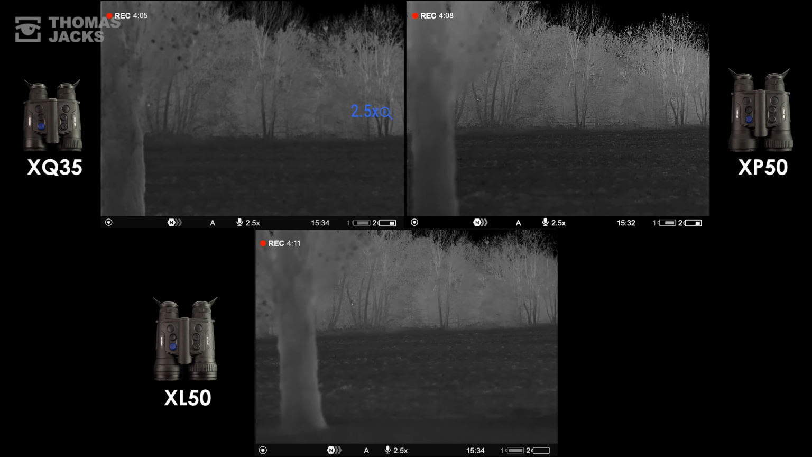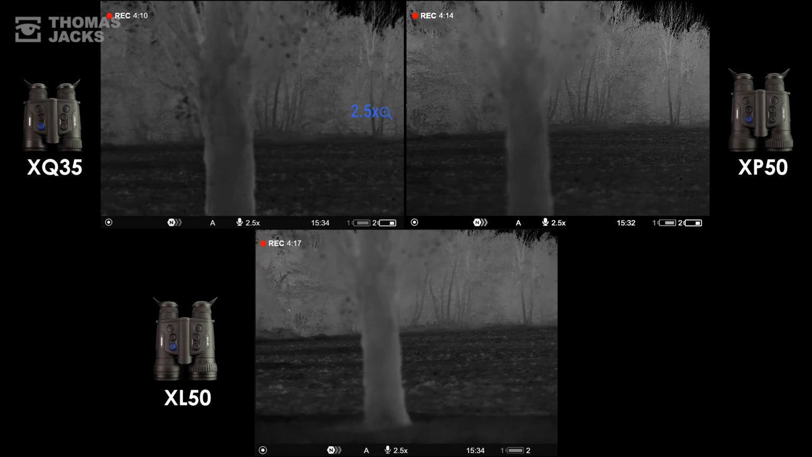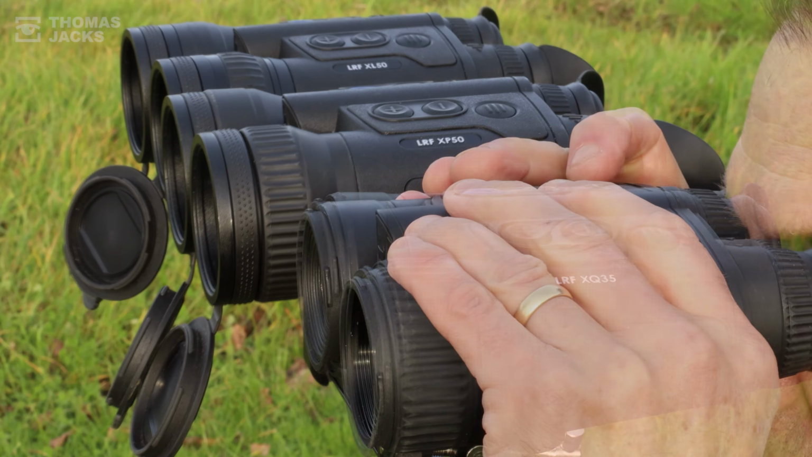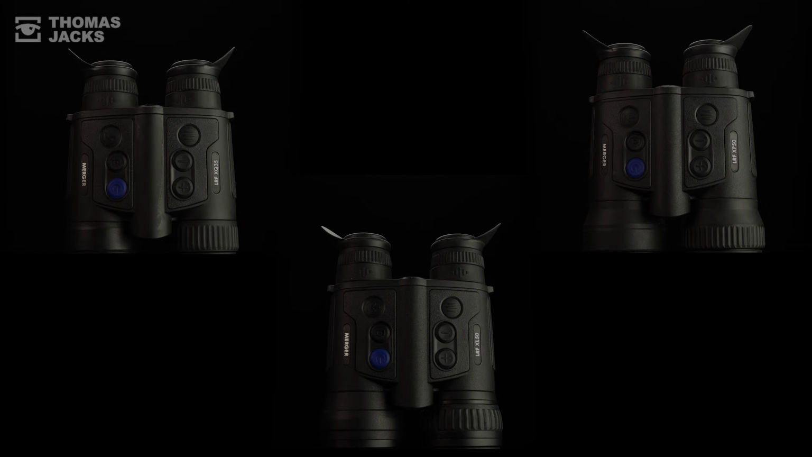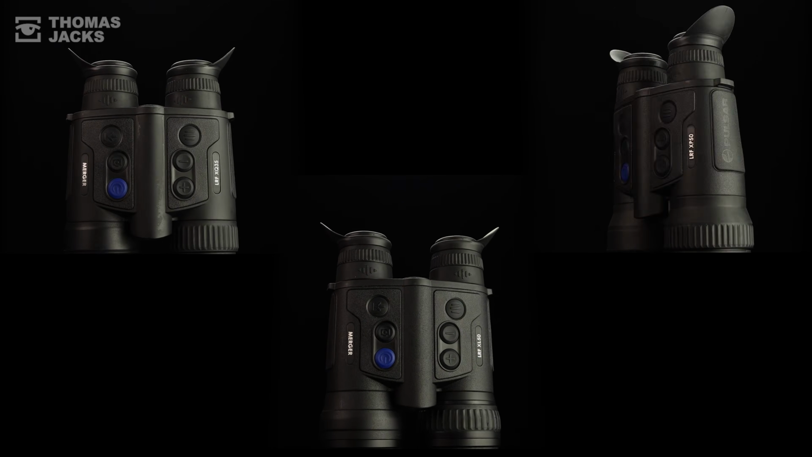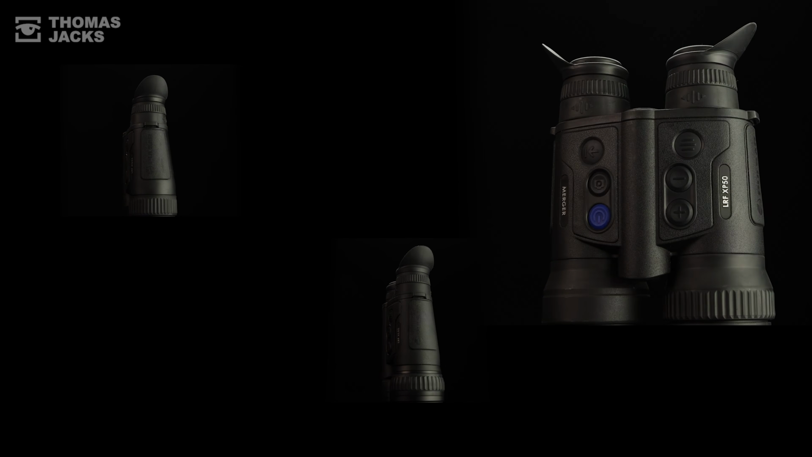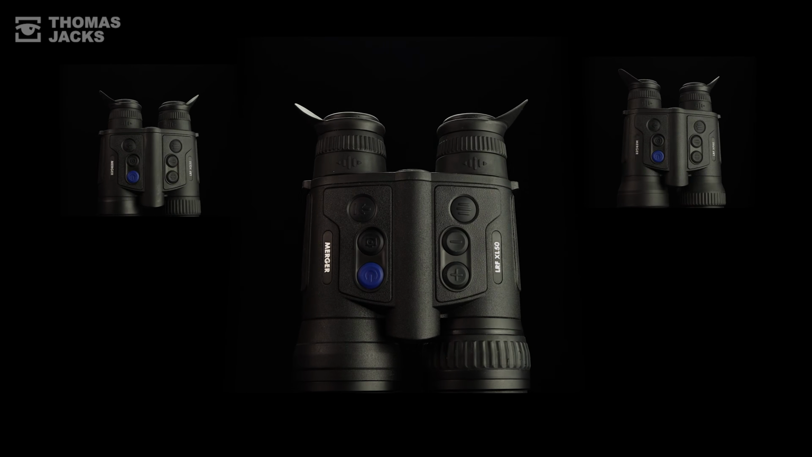So there you go. If you want thermal binoculars for their sheer comfort, super simplicity and their ability to focus on hidden animals and birds easily and quickly, take your pick from any of these Mergers. But for closer ranges, I'd opt for the Merger LRF XQ35s. For all-weather image quality and the quickest focus at bigger range, judging from today's test, go for the Merger LRF XP50. And if it's all about image quality at long range, go all in and get the Merger LRF XL50s.